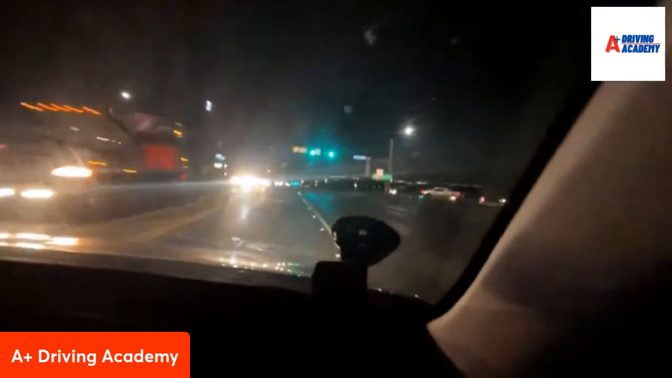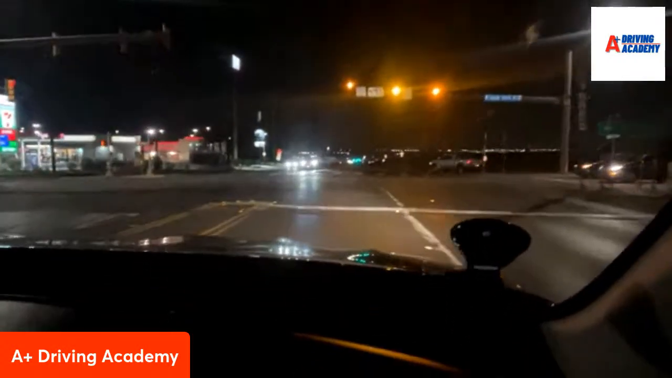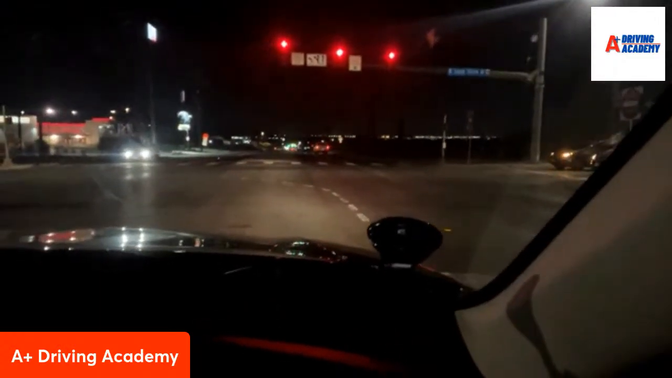Good. Now this is a flashing yellow ahead of us. Flashing yellow means we yield. Turn on your left turn signal. We wait for the cars around us. It's a yellow, so we're going to wait and stop. Good.